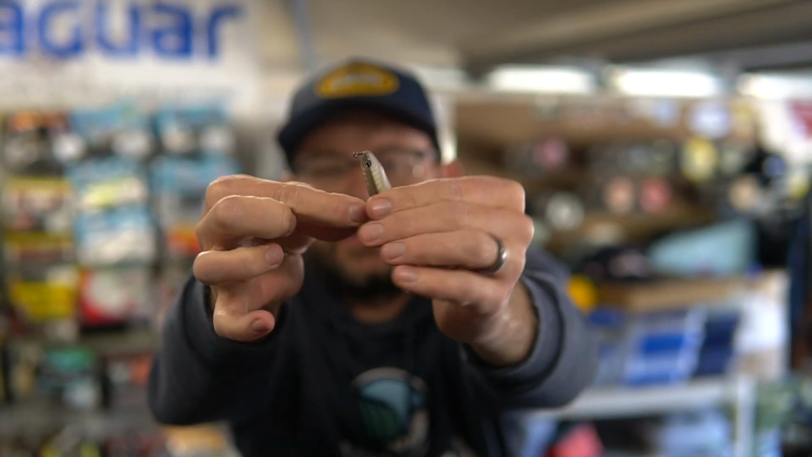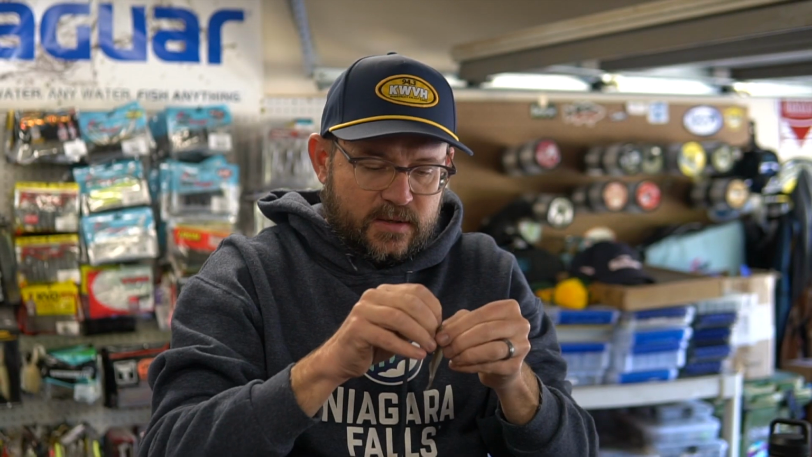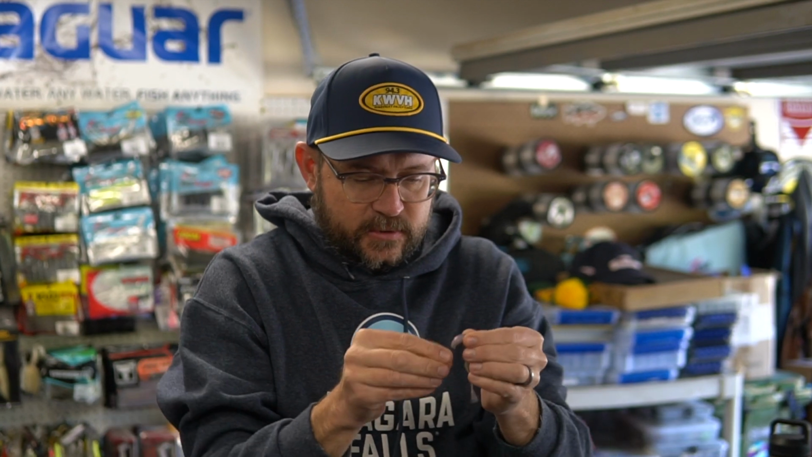So it fits in there pretty good. I'm gonna straighten this guy up a little bit, but that is the start of it. Let's straighten it up just so I could show you. So it looks like I know what I'm doing here. So there you go, straight on there.